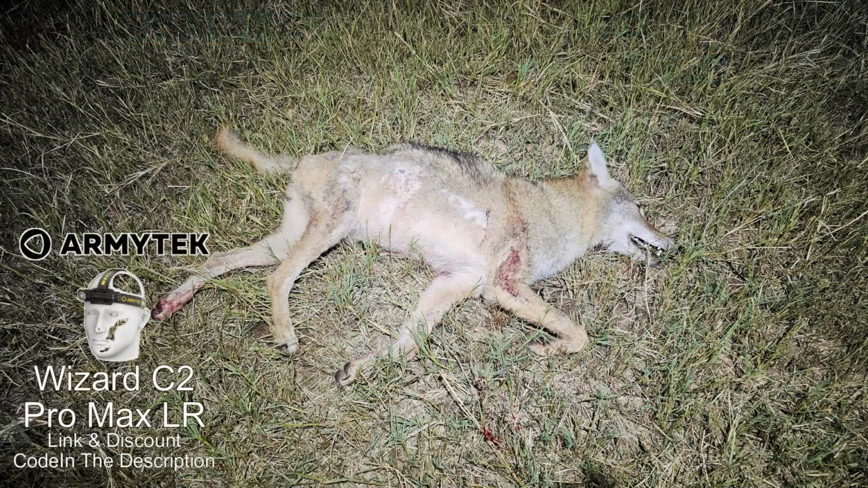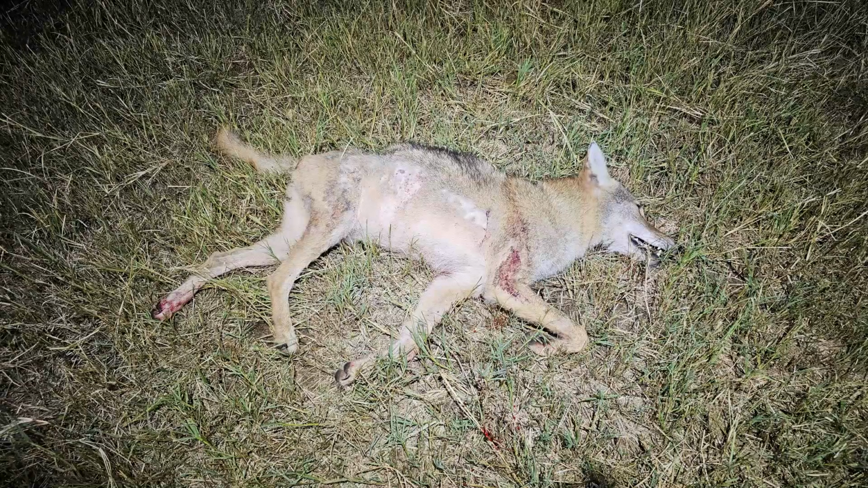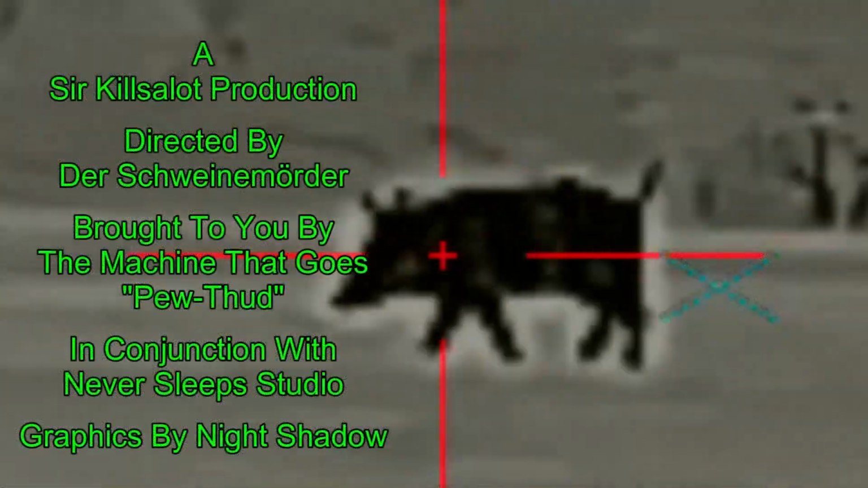And a 60-yard run. And he was a mangy sucker, as we could plainly see with my Army Tech Wizard C2 Pro Max LR headlamp that I am using. And we didn't touch him. Yuck.